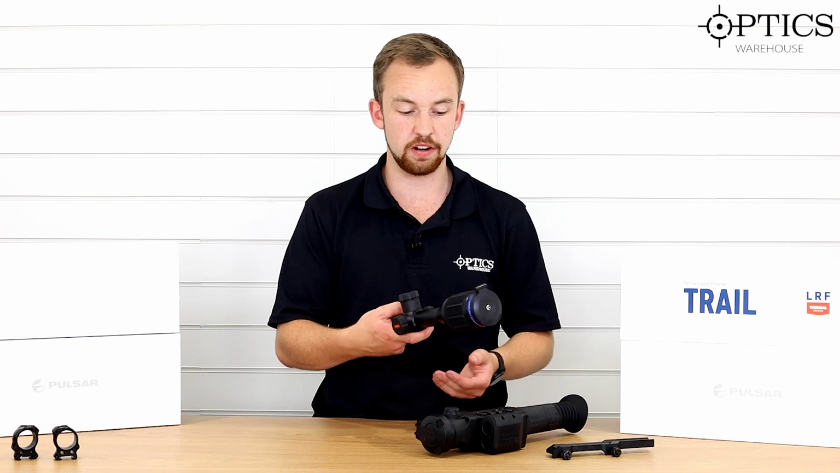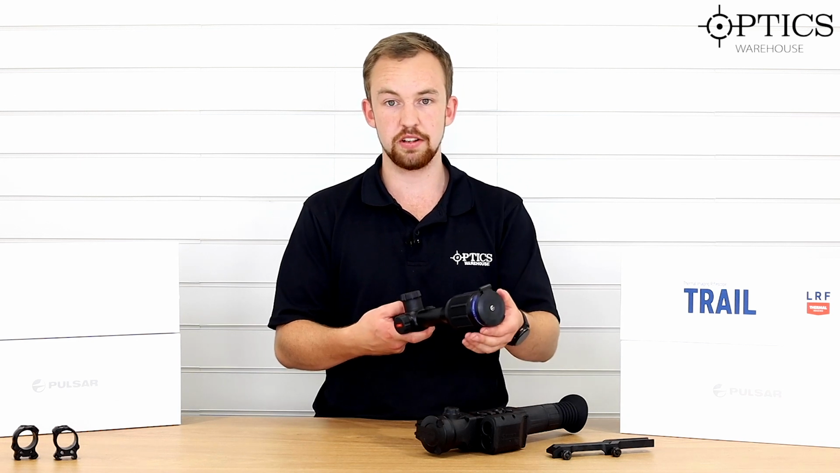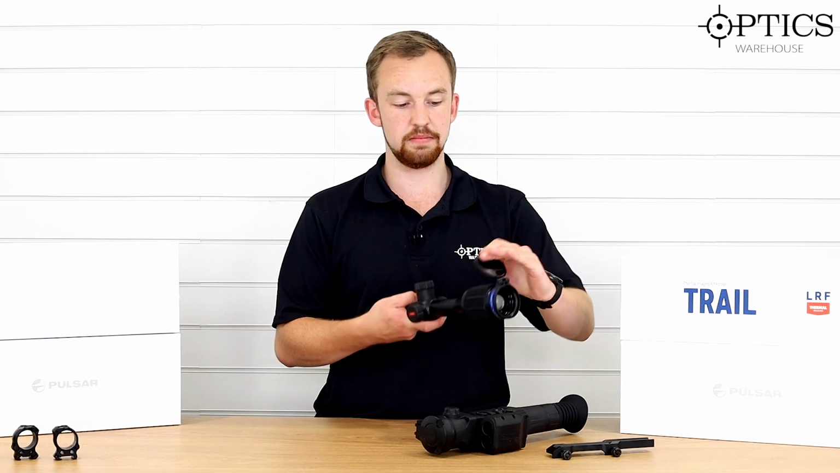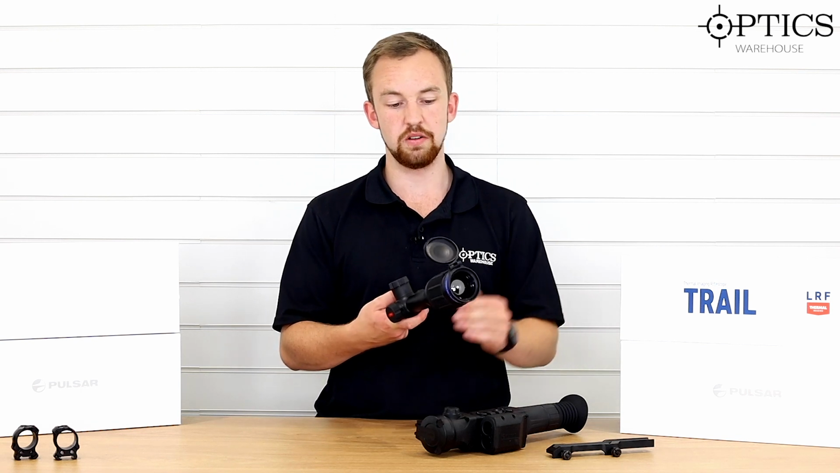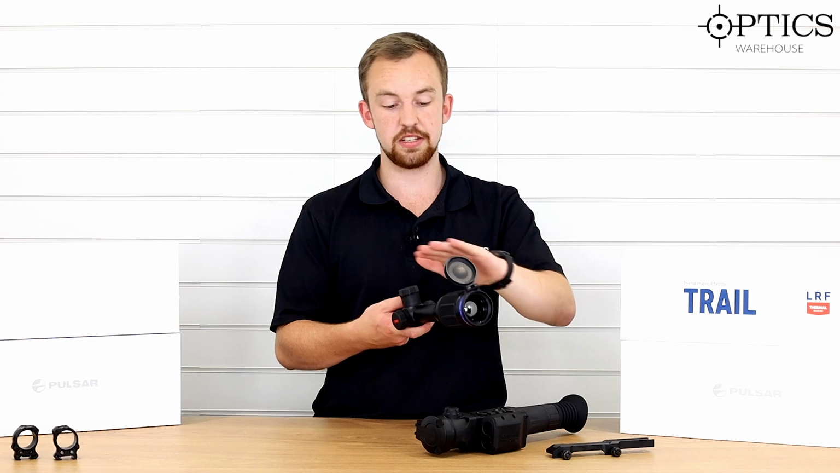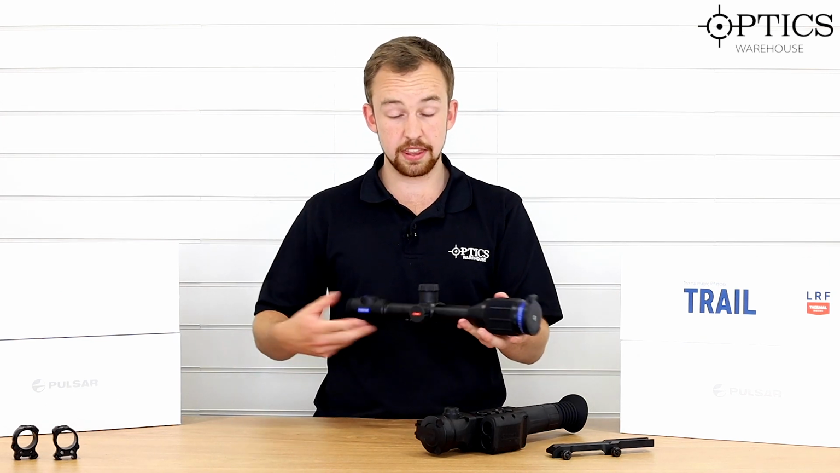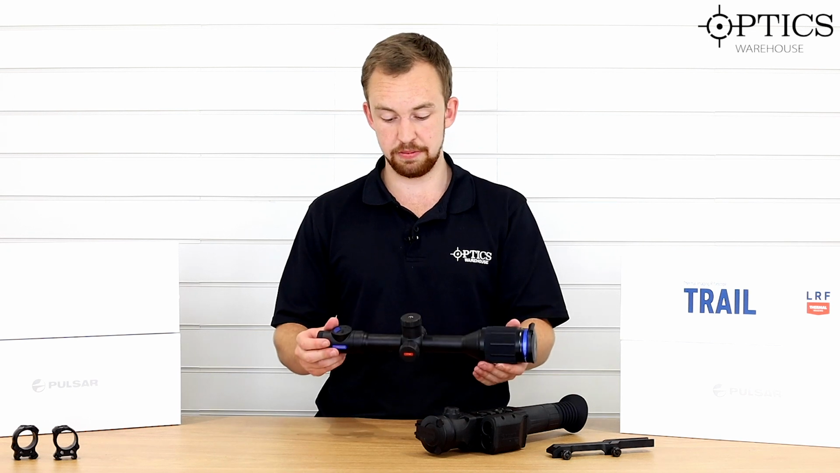And then moving to the very front, just as the same with the Trail 2 LRF, you've got your nice little flip up cap, sticks up, and there you go. And you can just hold it on there when you need to, and then just simply put it down when you don't need it. So that's the Thermion in a base principle.